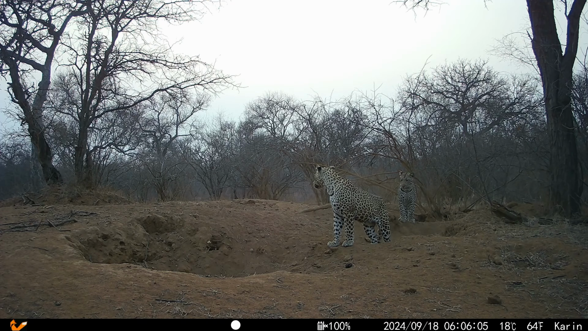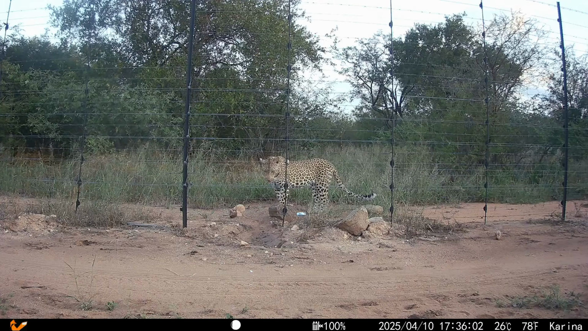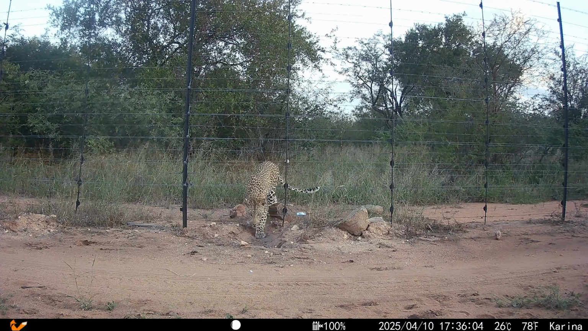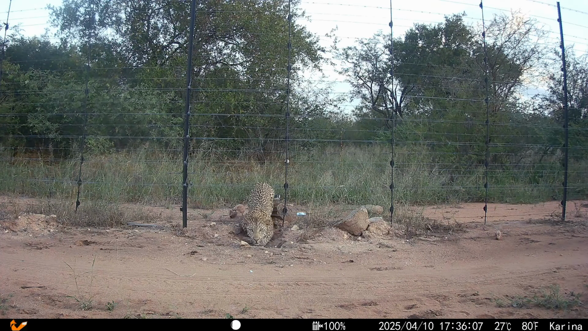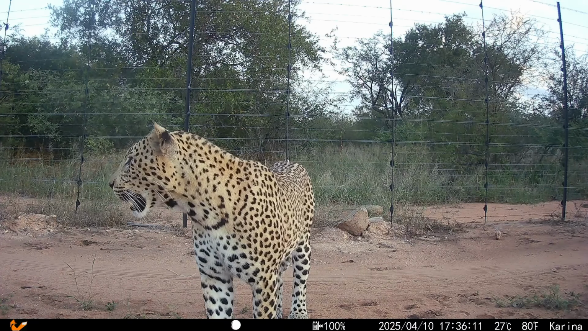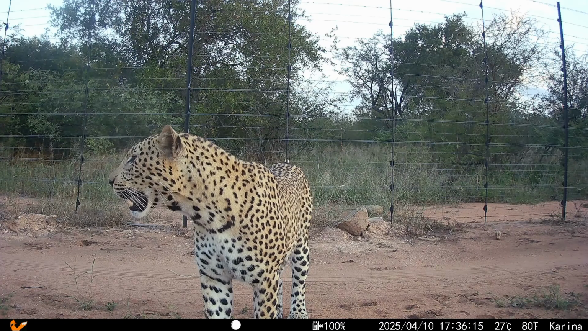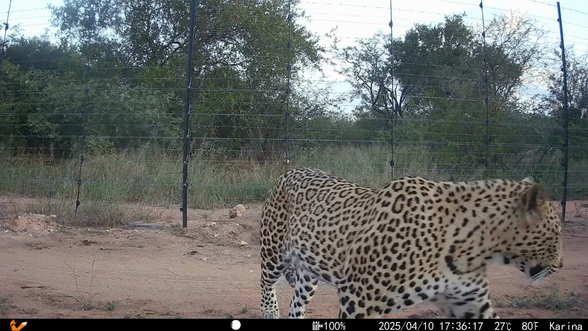Dzaha's previous litter of cubs consisted of 2 boys, Tindleve and Vuuxika, but I haven't seen the former in a very long time. Vuuxika, however, has spent a lot of time coming in and out of the estate along the southern boundary fence. Born in late 2023, Vuuxika is approximately 2 years old and already substantially larger than his mother Dzaha. He is, however, still much smaller than Mafu.